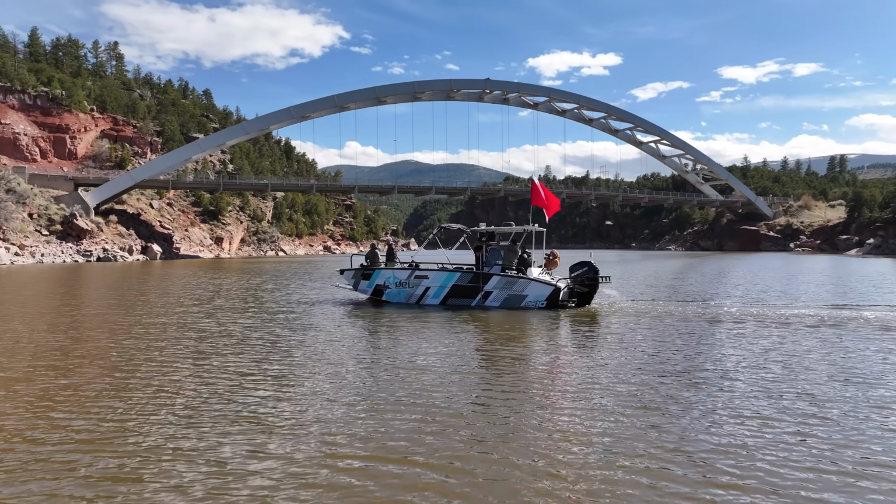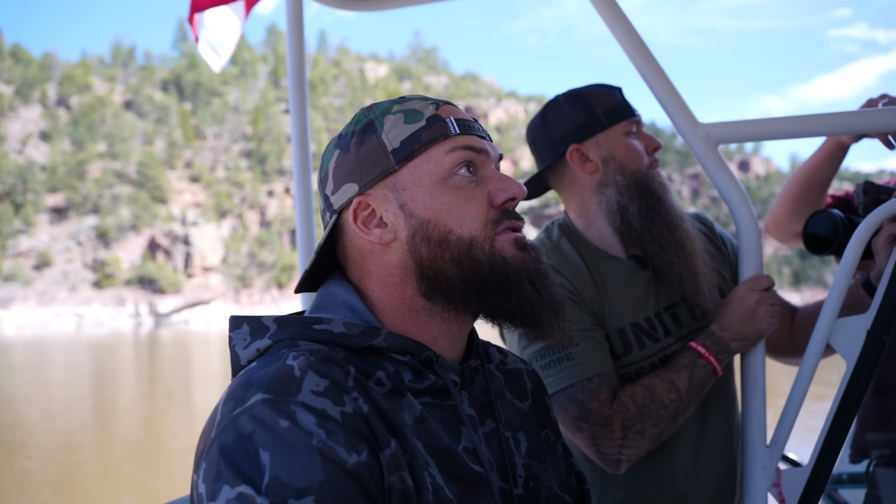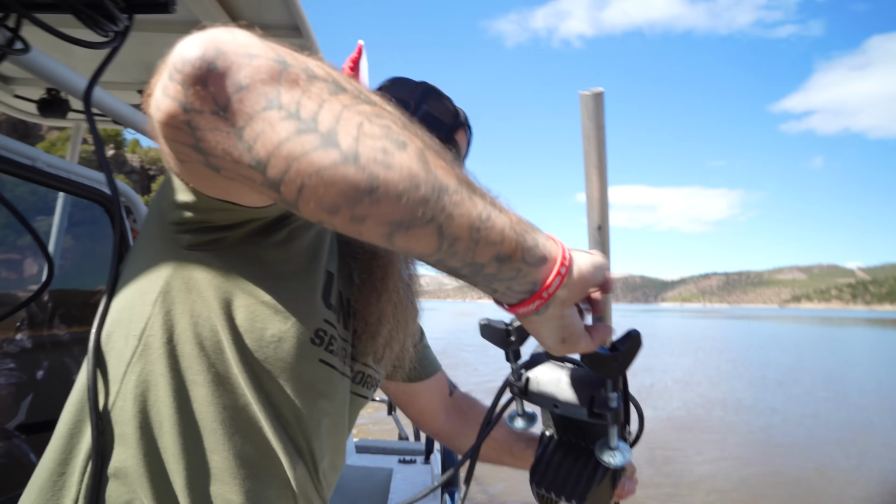So we're searching like a cliffside, which is not ideal because there's lots of big boulders and stuff on these cliff sides, but if there's something in here, we'll see it. Up and down, side to side.